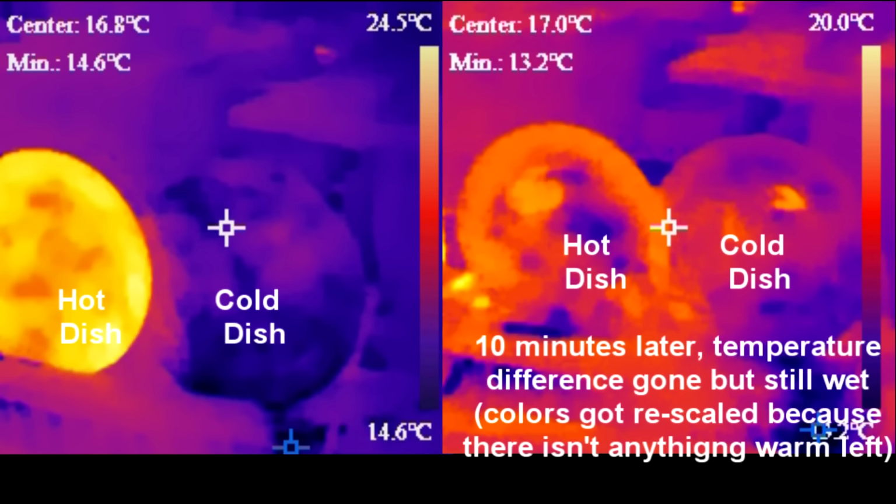So the way I see it, it's more about heat conduction and the way the drops behave than temperature retention of the ceramic dishes that makes them dry faster. In fact, I tried a ceramic dish in hot water and one in cold water right next to each other, and basically the hot dish got cold way before it got dry.